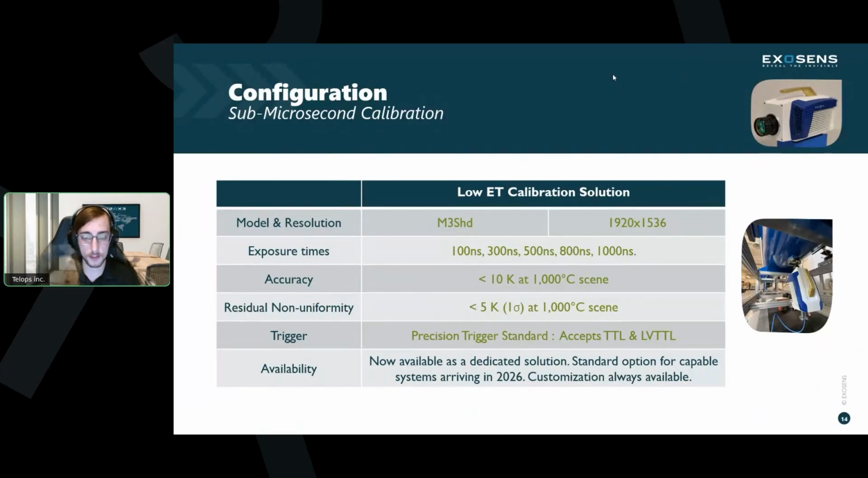But we will also mention that customization is always available. And like I said at the beginning, we do see other applications where this might be a good technology to apply as well.